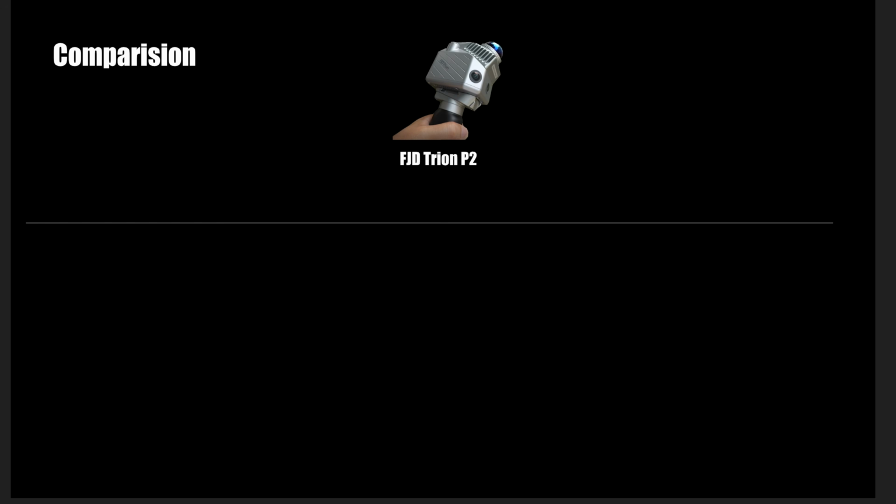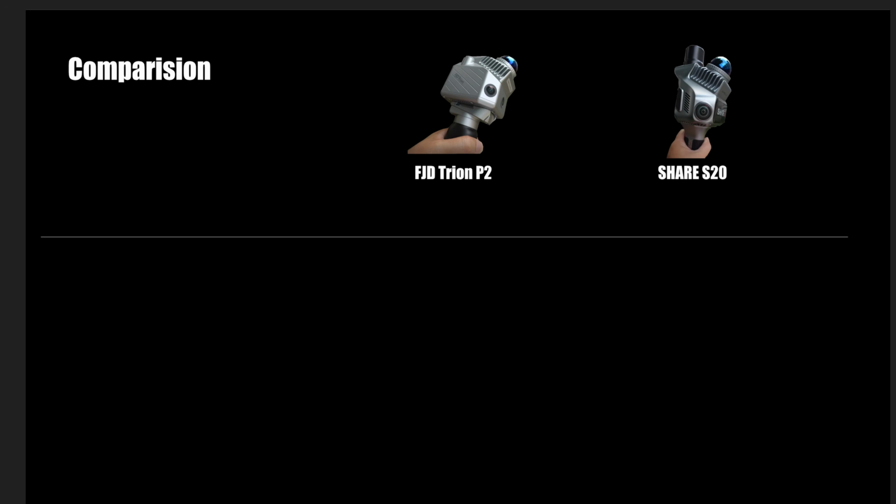Okay, so a review without the comparison is not a complete review. Let's start with the price. Trion P2 price starts at $6,499 for the version without the X5 camera, and if you add $500 more, you will get the X5 camera.